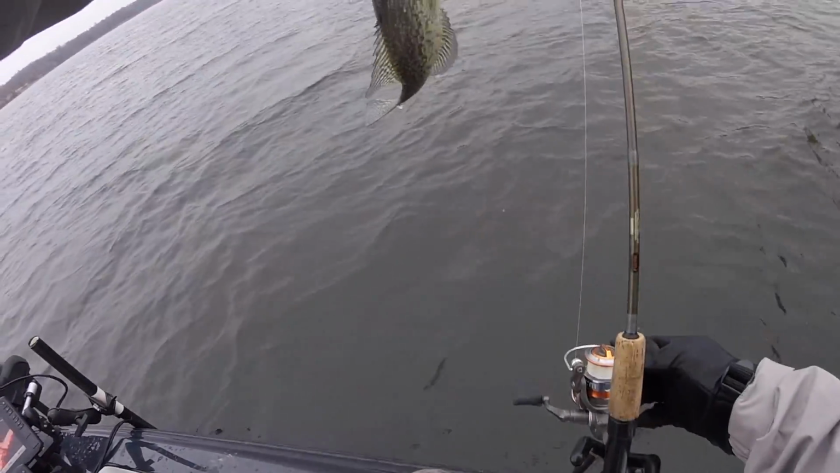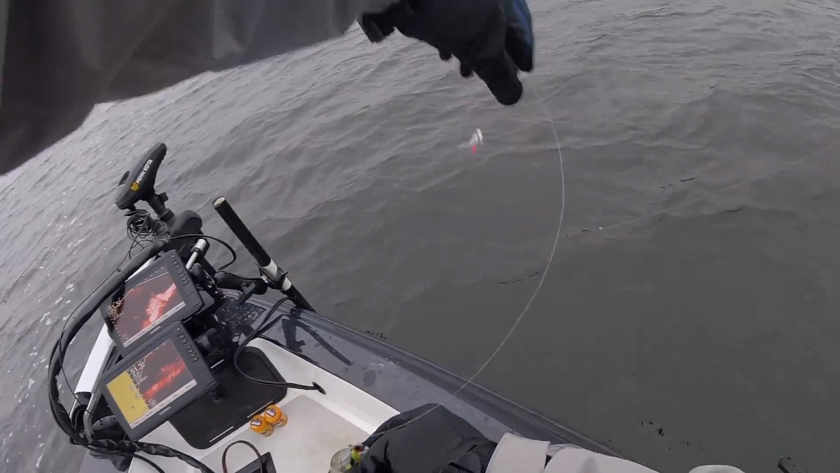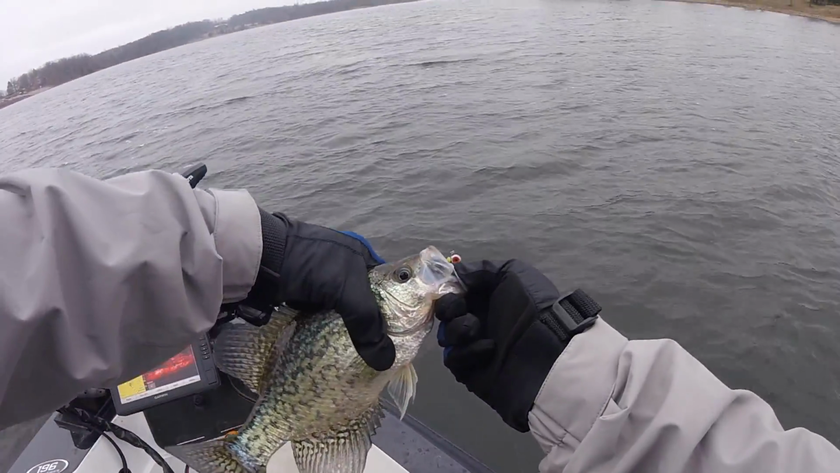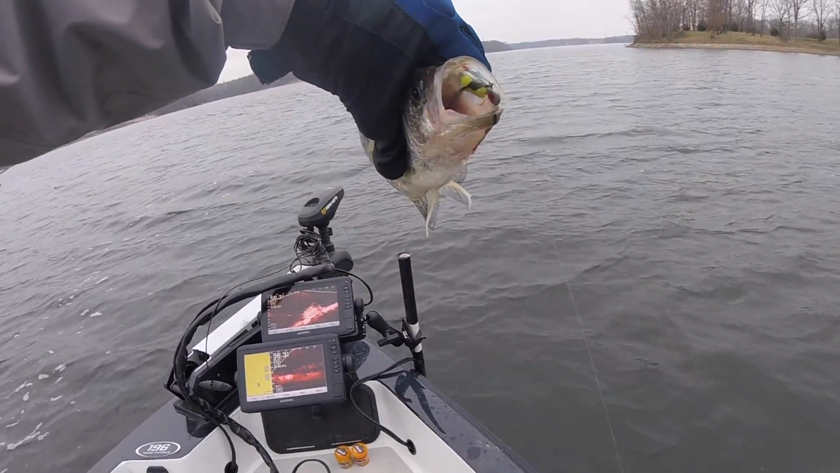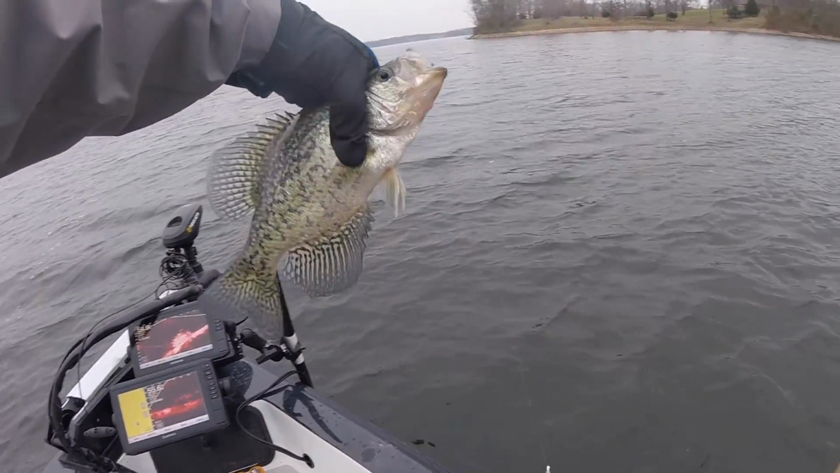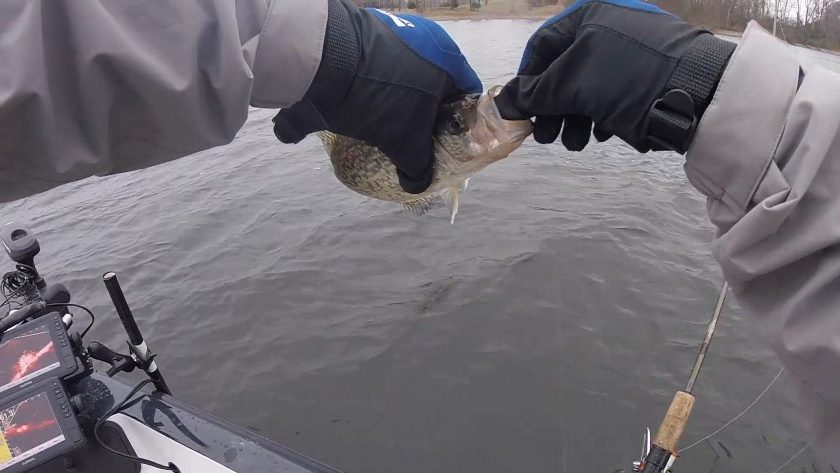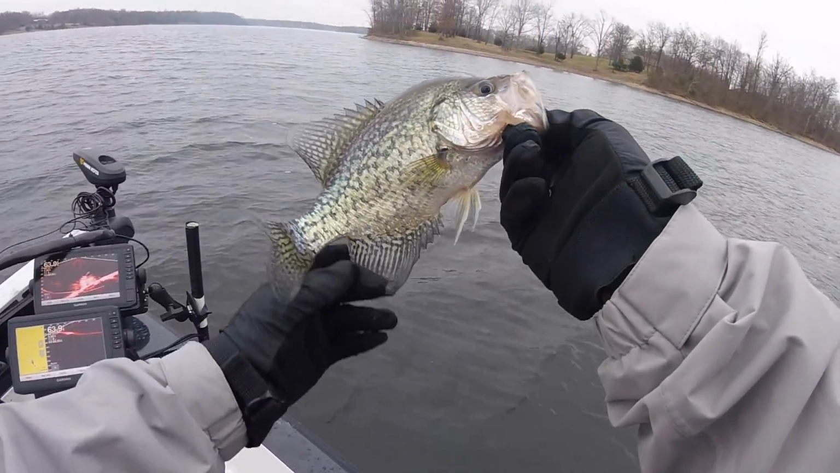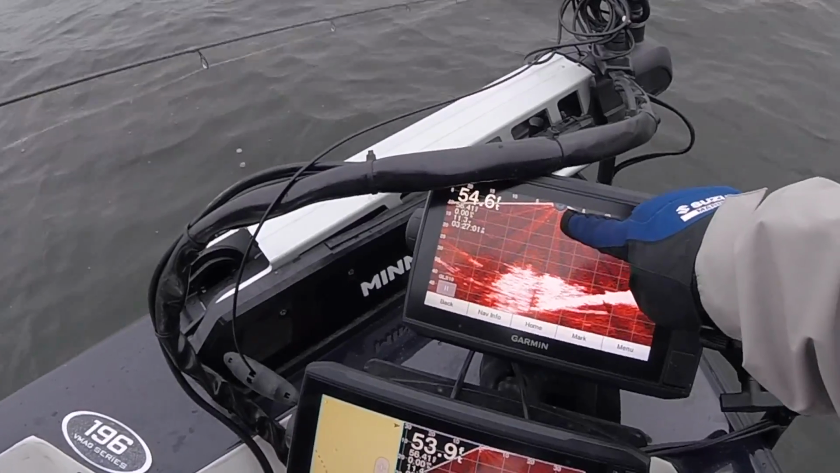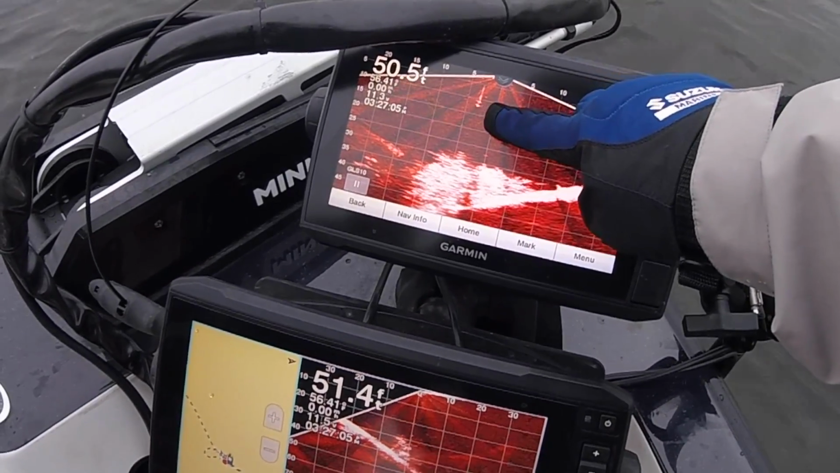Now these crappie are not the biggest crappie that I get to go fish for, but I tell you what, they are a lot of fun to catch. And man, some of those guys, when they got up there 10 or 11 inches, they were aggressive. They were flat gulping that crappie kicker down, and it's always fun to feel that thump, you know. So we just kept doing this over and over, and we just kept finding a few more brush piles along the way.